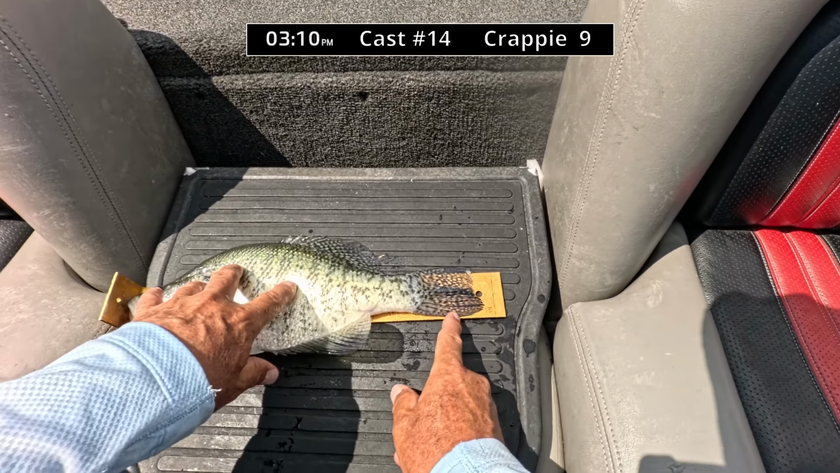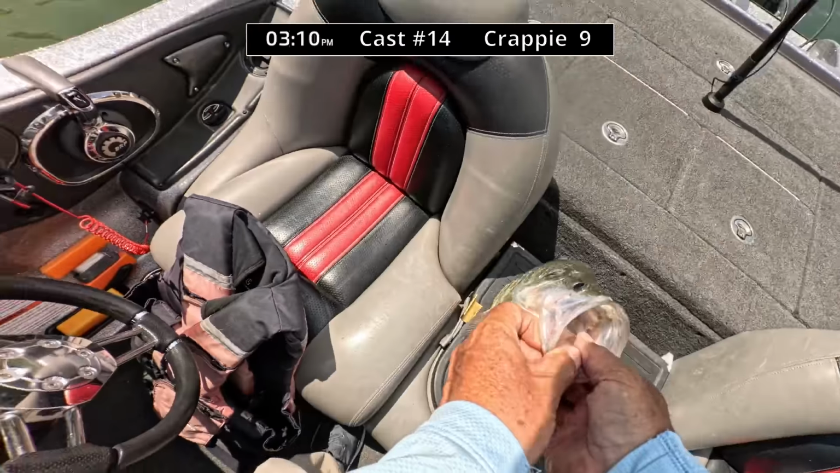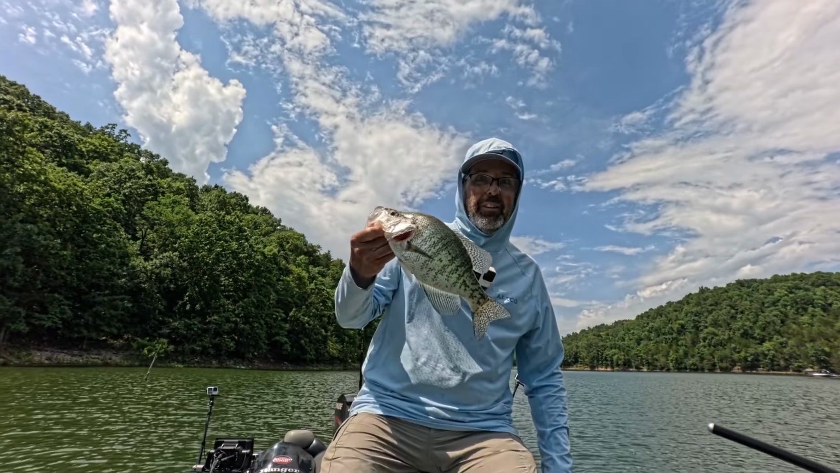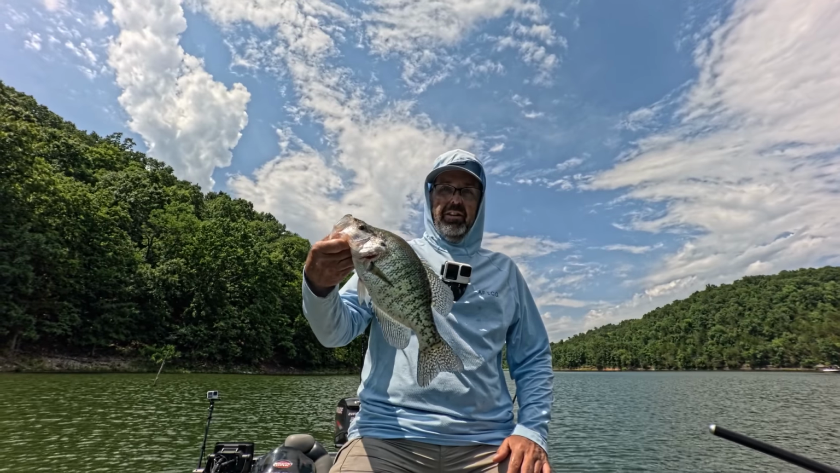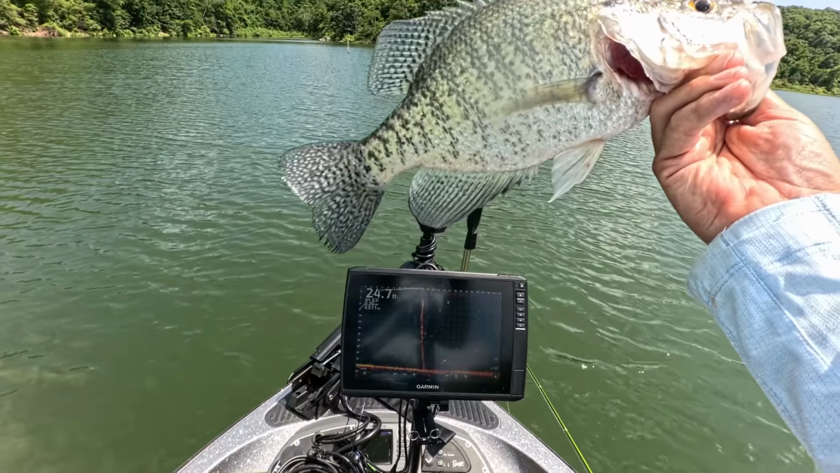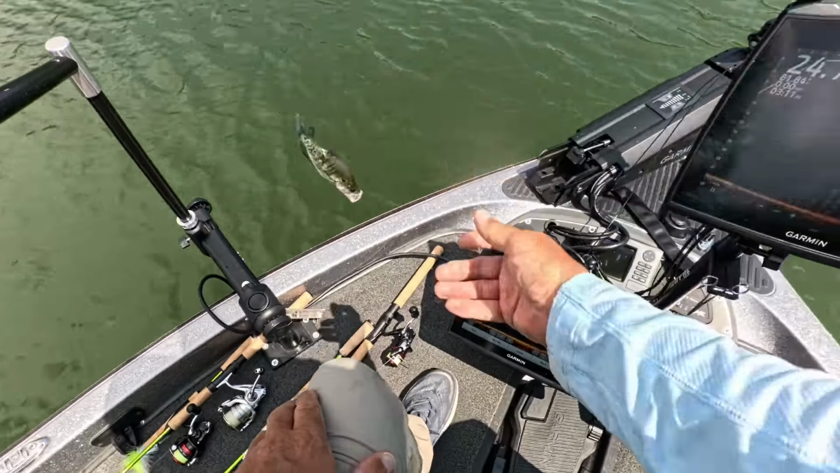See that tail, tip of that tail's coming. Almost 15, not quite, 14.5. Good solid fish. Let this one go.